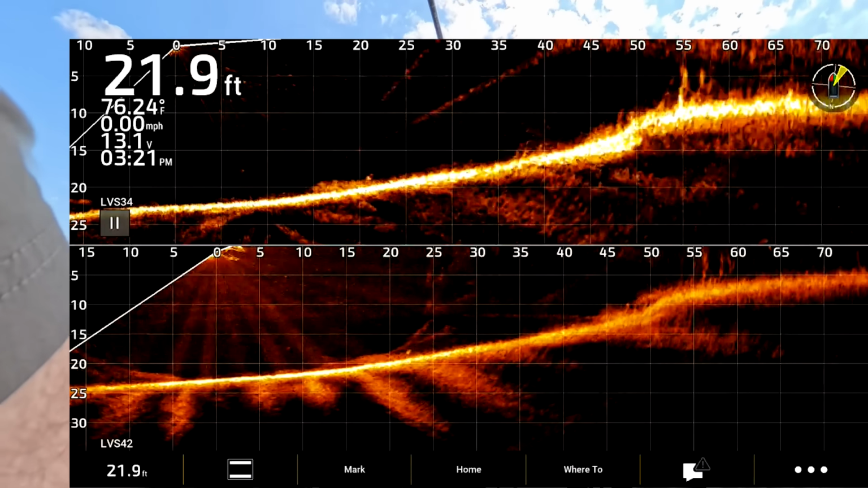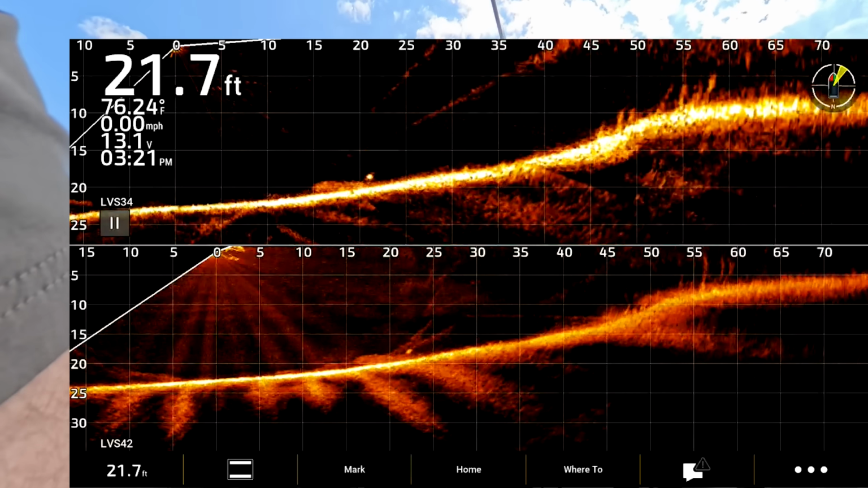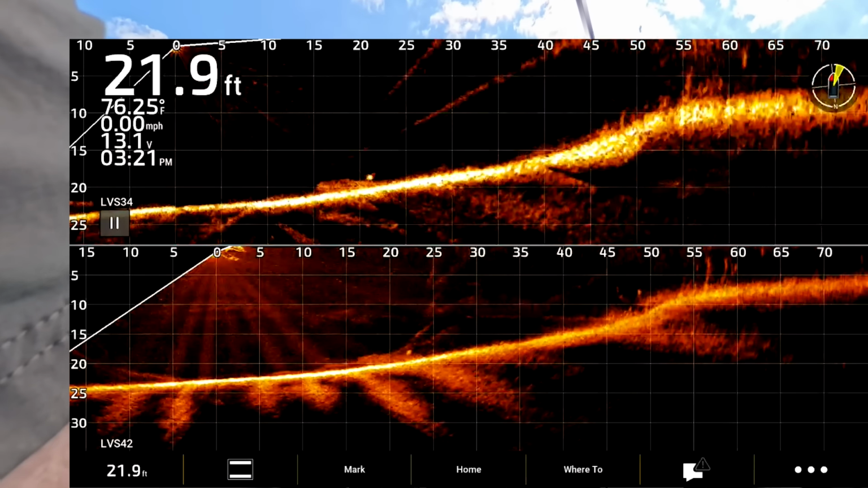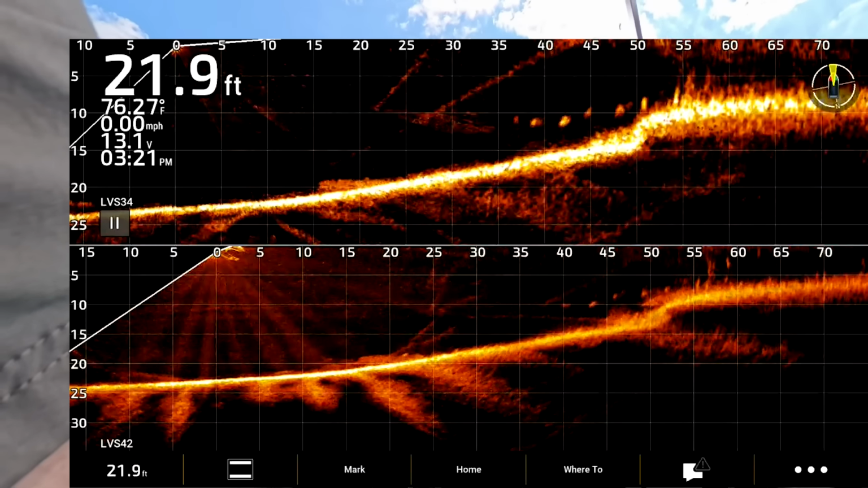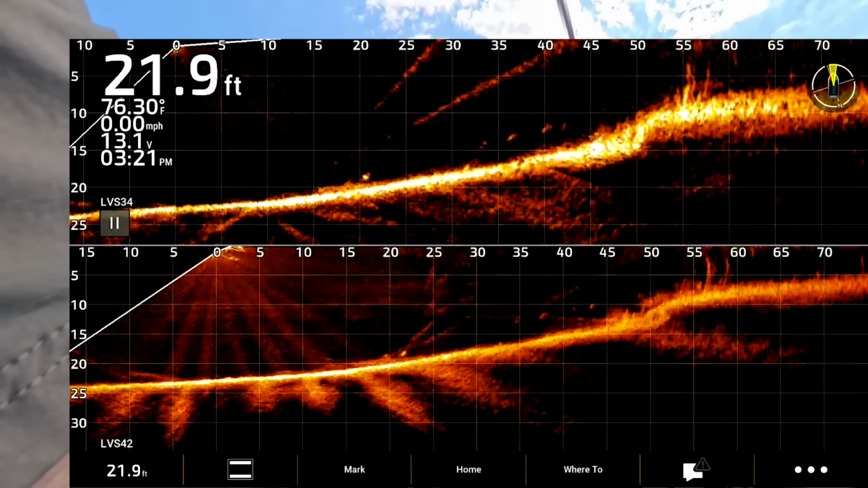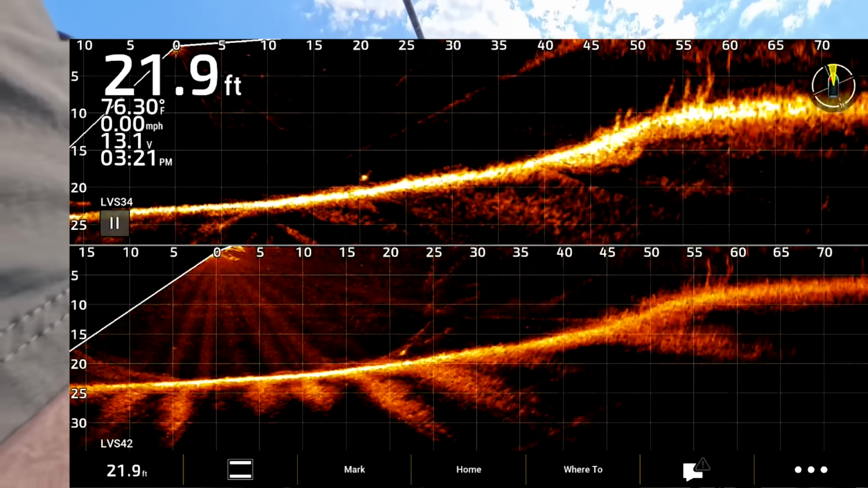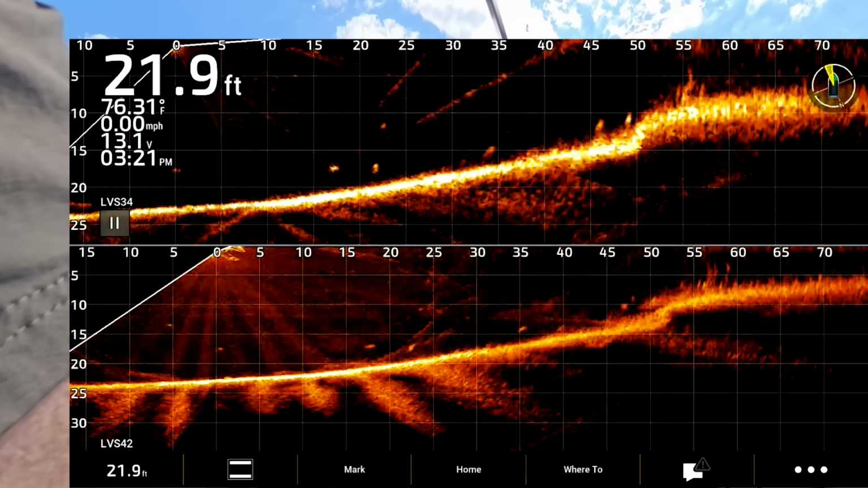Impact at 70. Couldn't really see it on the screen. Maybe you can in the video, but I saw it barely in person. Can't see my bait on any screen. Oh, I just didn't. No aim. There's a fish on bottom. I can see it on the 34, but can't see it on the 42. Let's see what these two want to do.